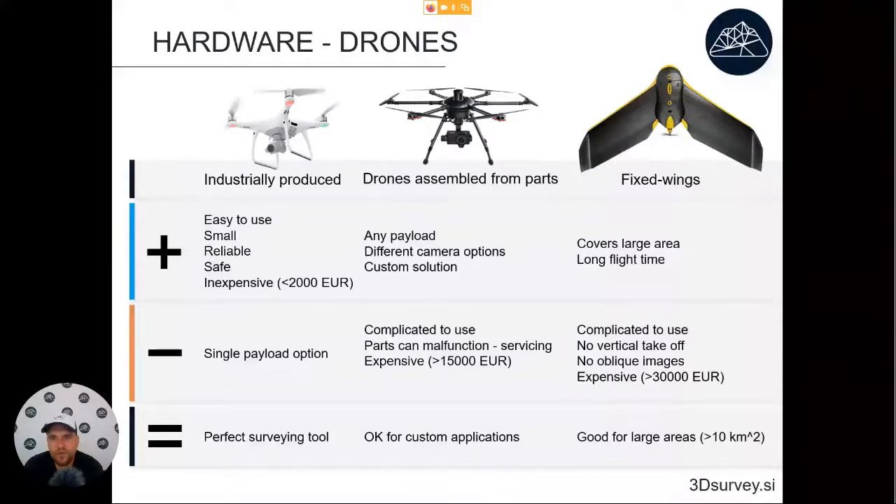Some you need to throw into the air at a right angle for them to start. Others might have a catapult to launch them. The downside is that they don't have any oblique images and they tend to be quite expensive, so north of 30,000 euros.